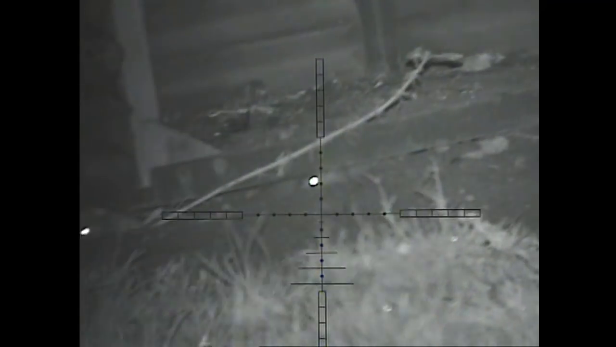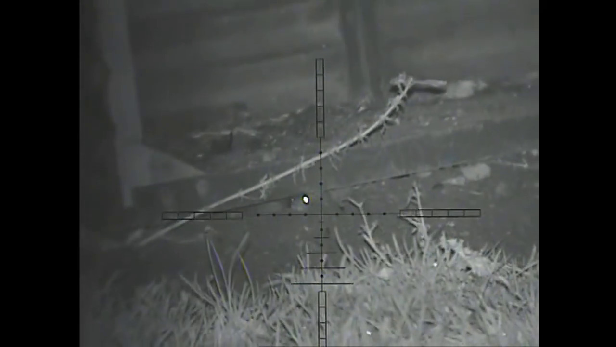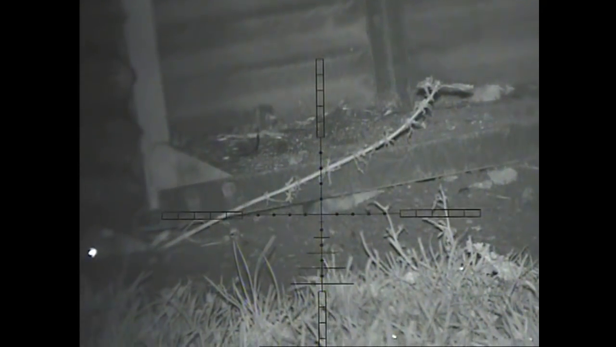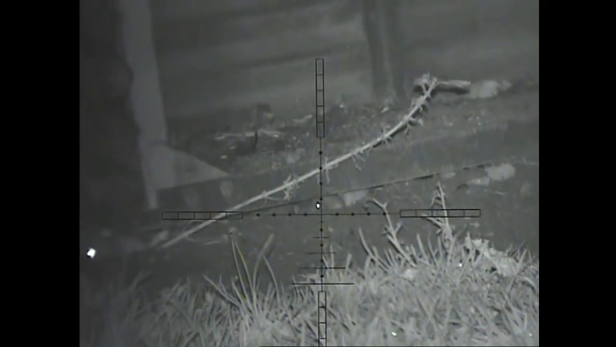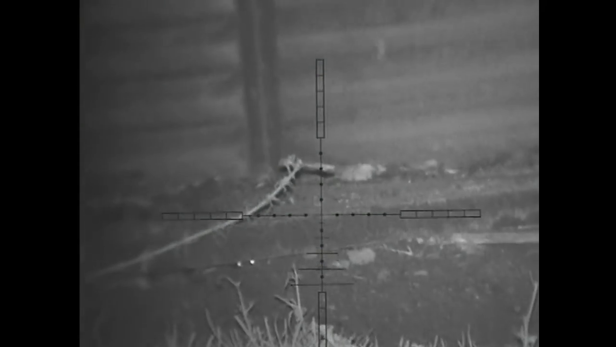Same nest again, still more rats. This one's having a peek out. You can see his dead mate to the left. Take a nice shot, bang, drop him cleanly. So this is a place I'll be definitely revisiting in the future.